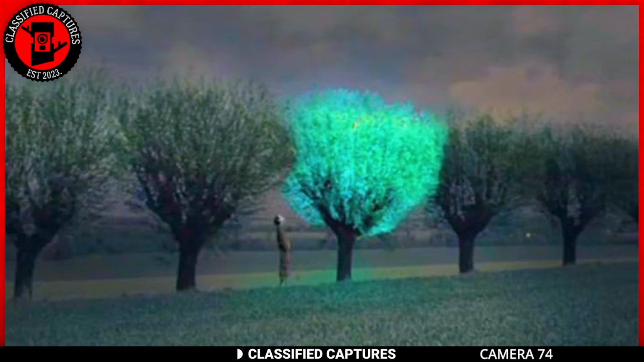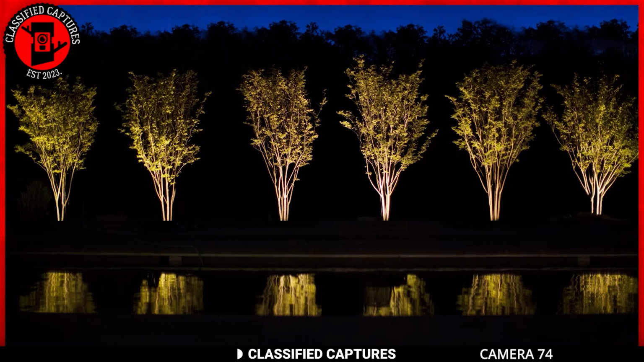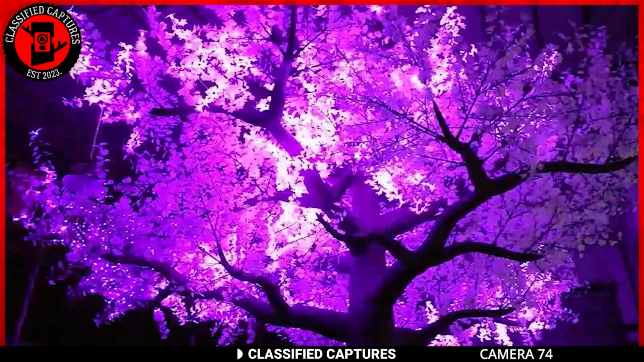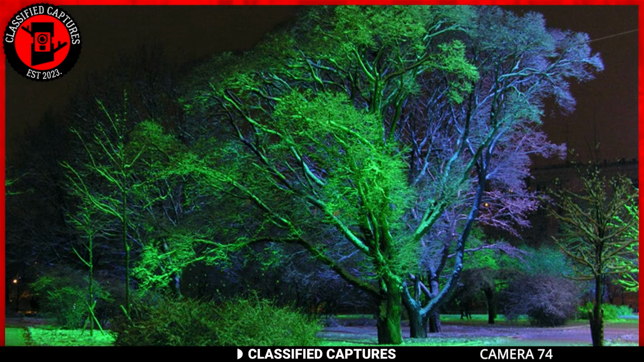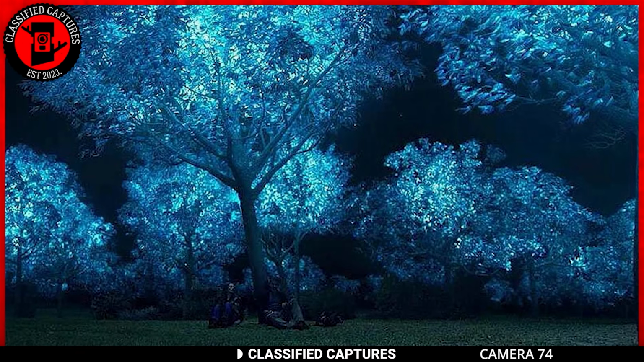This would not only reduce the cost of maintaining faulty lights, but also help lower greenhouse gas emissions from the use of fossil fuels to power lights in the evenings. Bioluminescent trees could potentially make the world a more beautiful and magical place, transforming the nighttime landscape into a glowing wonderland. However, not everyone is pleased with this idea.